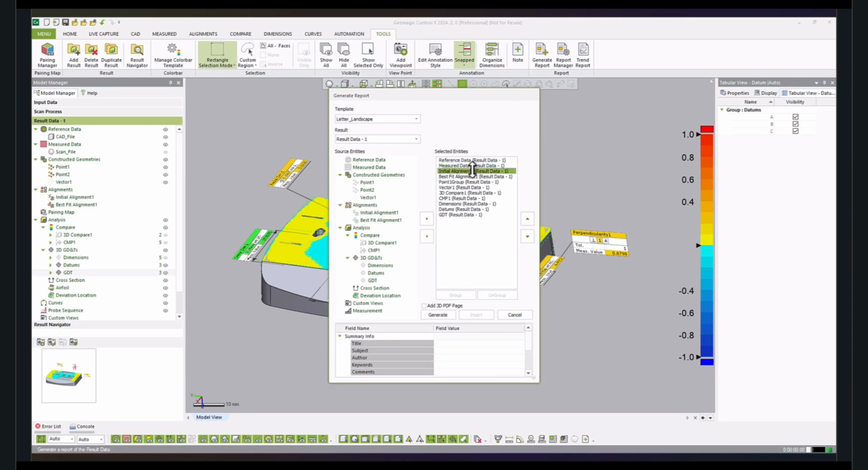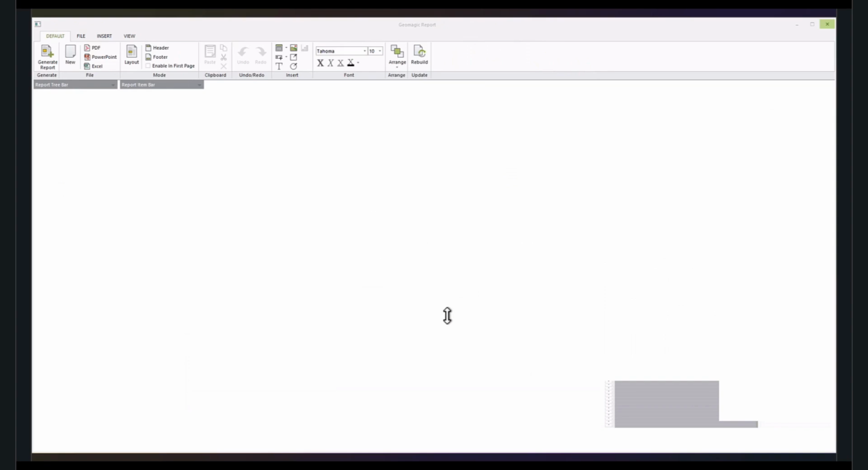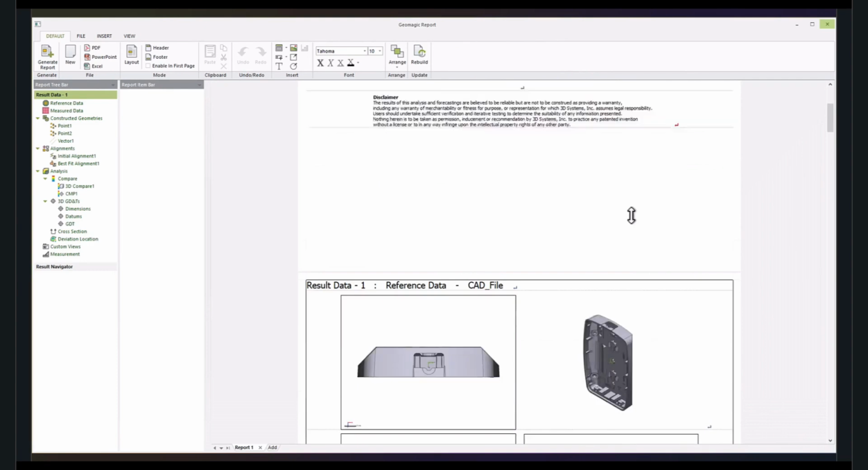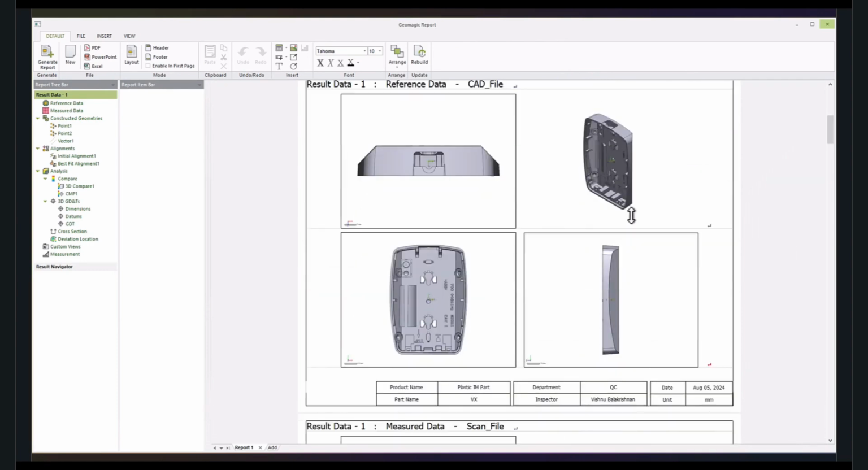We can choose the items that we require here. So I'm removing the constructed features, and I'm generating a preview of a report. This report can be changed based on the template you want to have. So here we have the reference data with all 4 views.